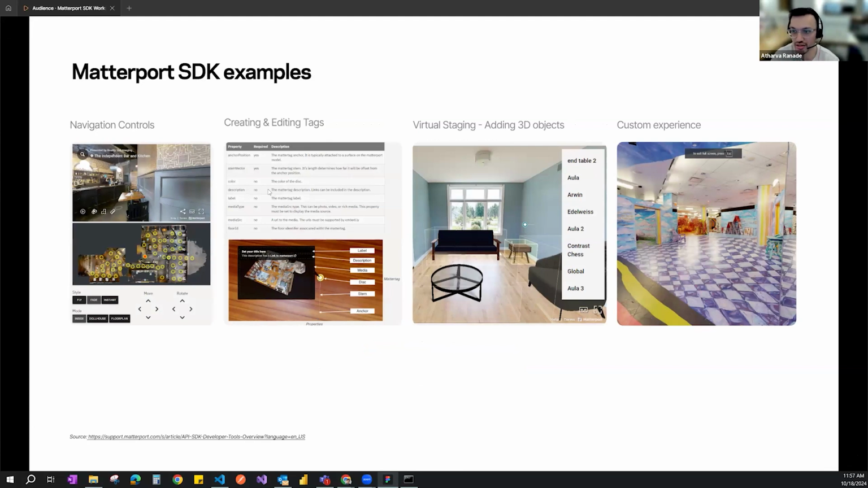How do you embed color, vector, label, media type as part of the tag? Virtual staging. You could have OBJ or FBX objects uploaded with materials onto your space, or you could create a really custom experience with material overlay as part of it.